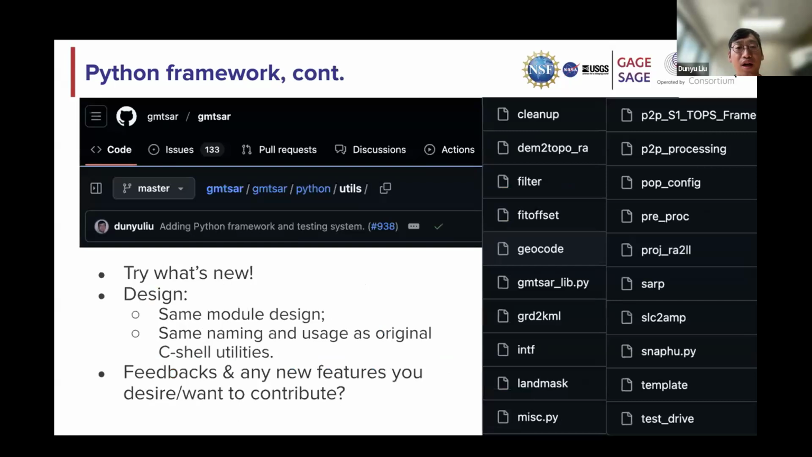So here in the Python folder on the GMTSAR master GitHub repository, we have a utils folder. Basically, on the right, you will see all the script utilities. These are the Python versions of the utilities that are available now. If you want something new, definitely give it a try. We use the same module design, the same naming and usage conventions as the CSH utilities.